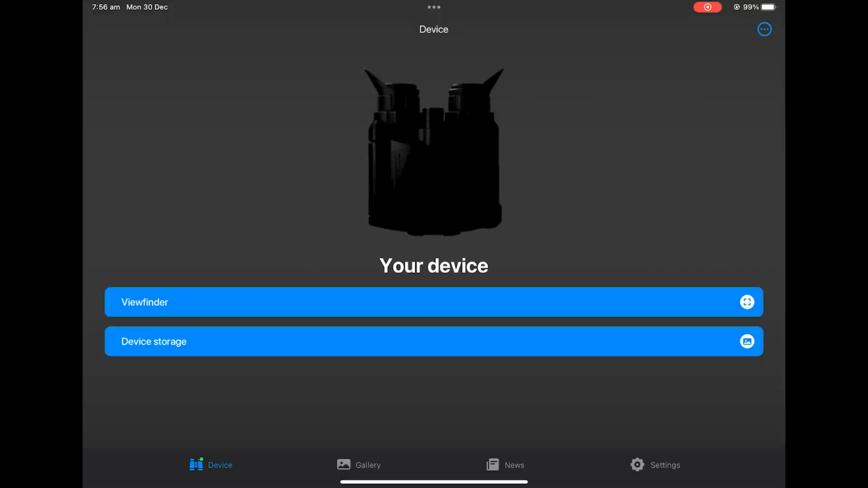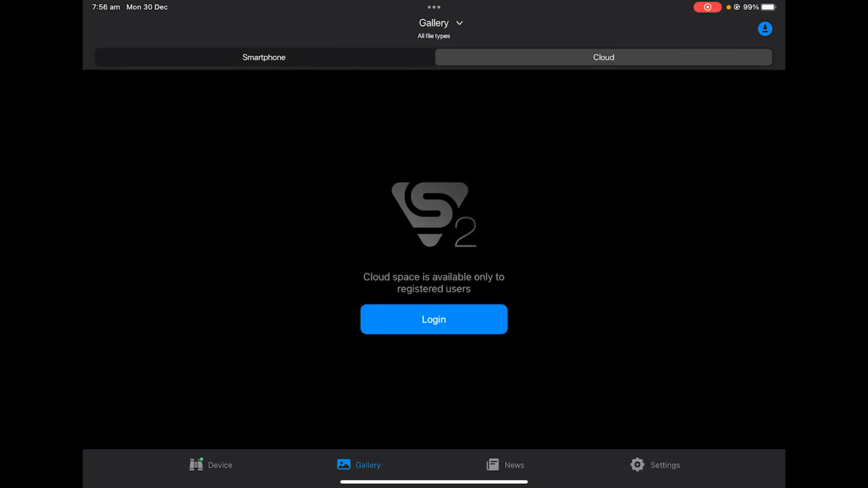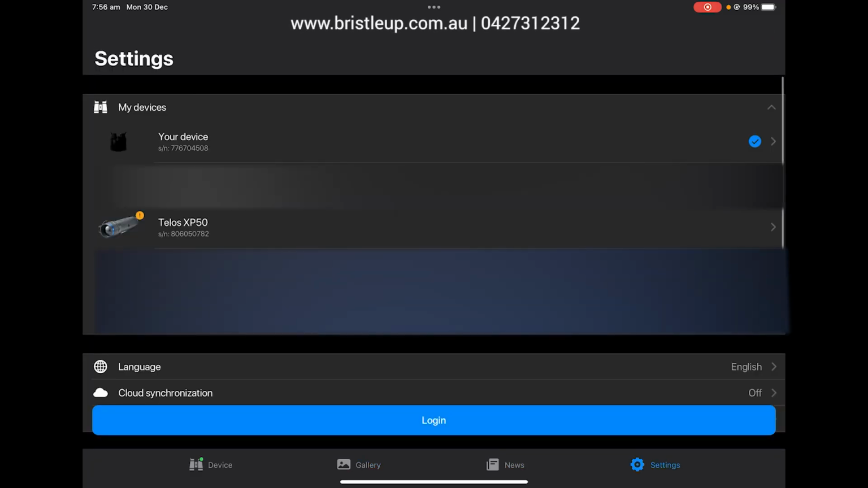But we're going to go back now to the main screen for the app. In the gallery here, we have what's on this device, being recorded on this device, and in our cloud, we have news and settings. Now in settings here, you'll see a list of your devices. The device we have connected at the moment is actually not released to the public yet, so we can't see all the settings in there.